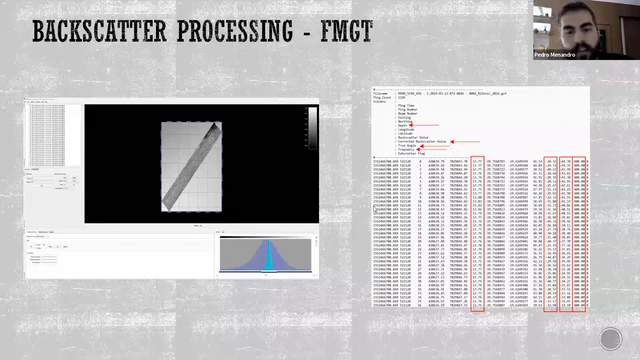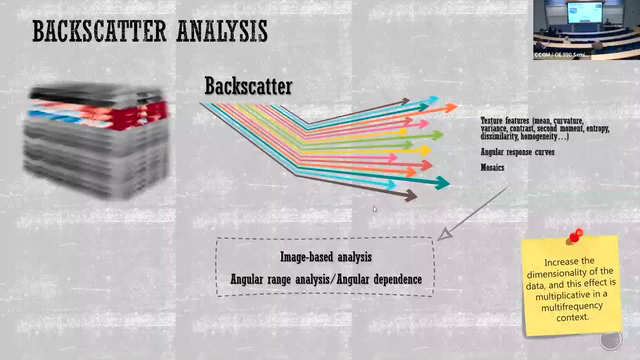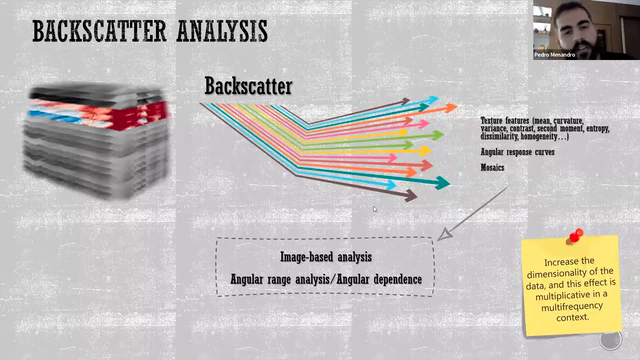So we can plot angular range curves. We can rasterize backscatter values of a specific angular sector in the swath. So it's a very good file to analyze the backscatter, I would say. Here there are many variables you can extract from backscatter data: textural variables from the mosaics, for example, the GLCM parameters like mean, curvature, variance, contrast, and others, and also angular response curves.